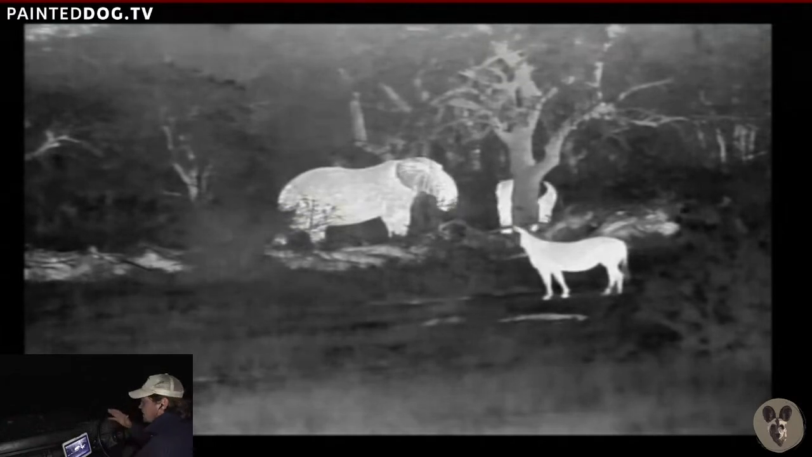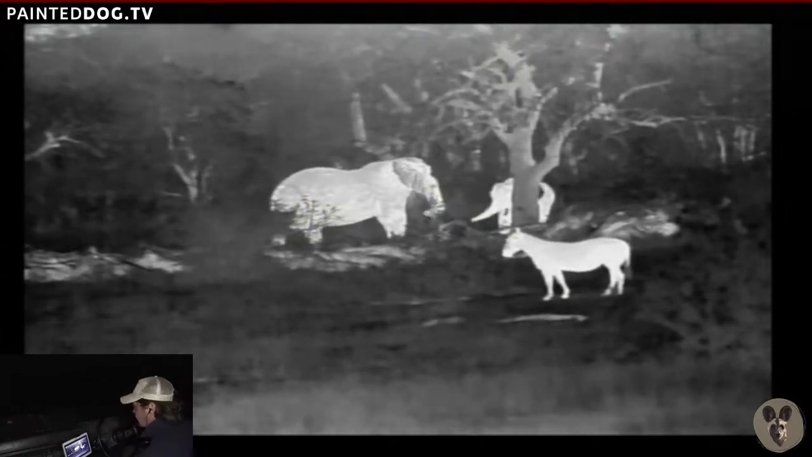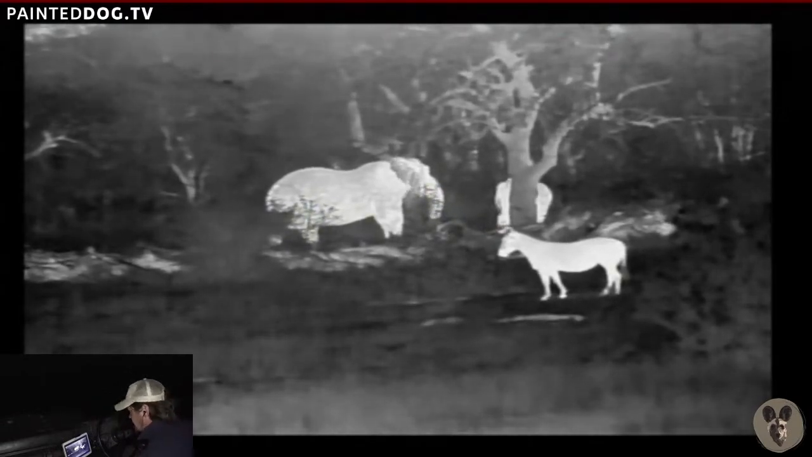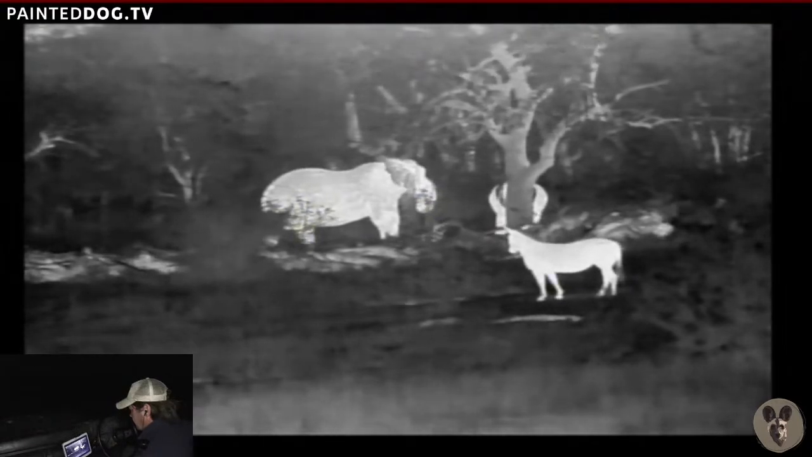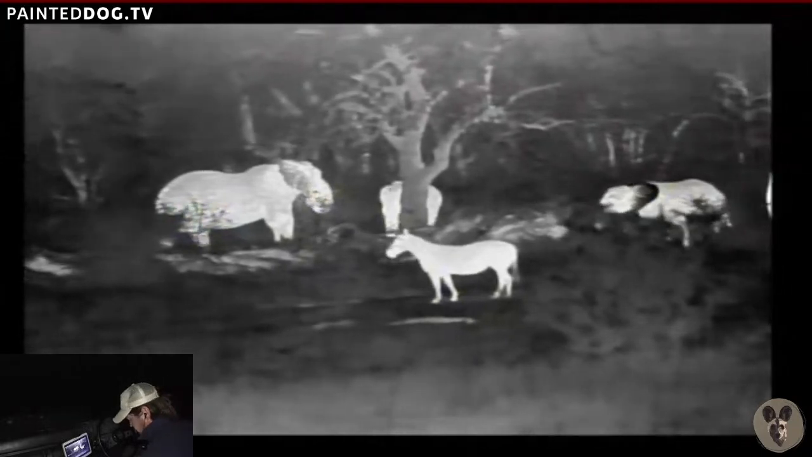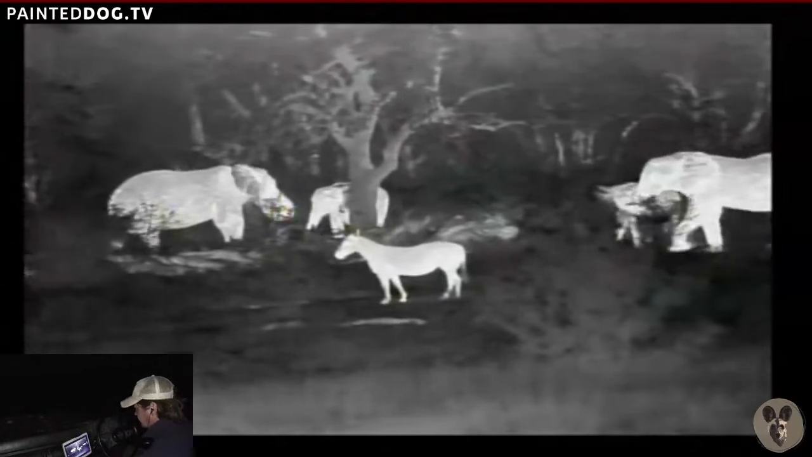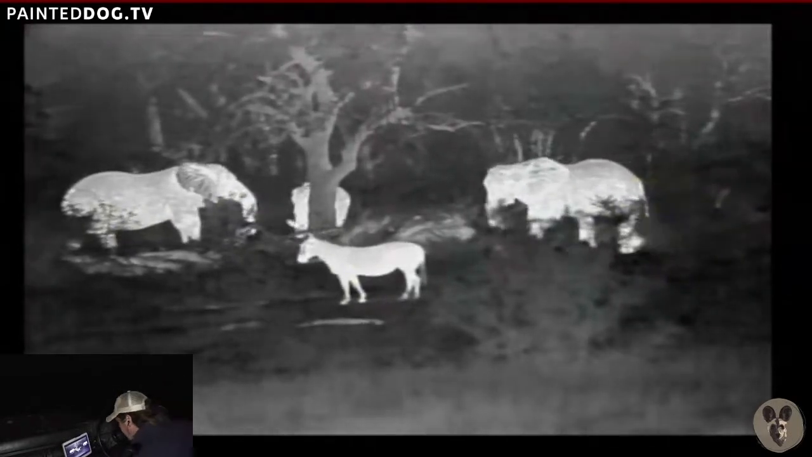So let's just take a sweep to the right away from the elephants and the zebra. Let's see what else we can spot on Impala Plains. Oh, more Ellies coming in. Looks like a little breeding herd, possibly.